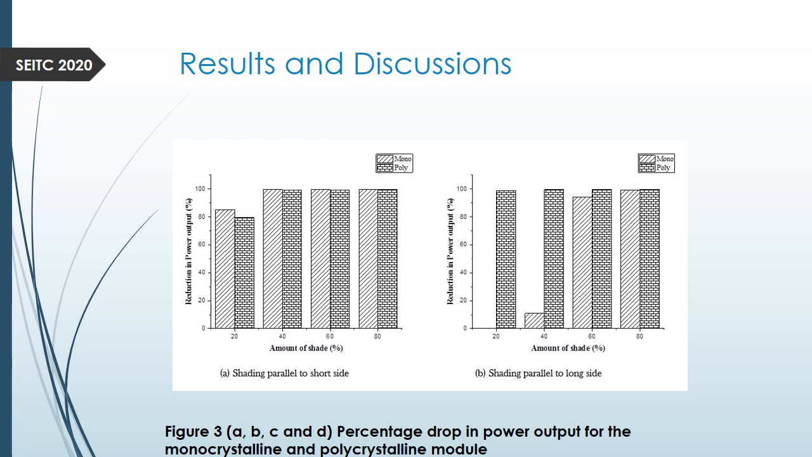At 40% shading, it began, while the polycrystalline under 20% actually had a very high reduction in power output, almost close to 100%. Then when we shaded 40%, the monocrystalline reduction in power output increased to around 15, where the polycrystalline is still so high. So looking at the shading parallel to the long side, the polycrystalline exhibited high reduction in power output throughout the shading, any pattern of shading that was taken.